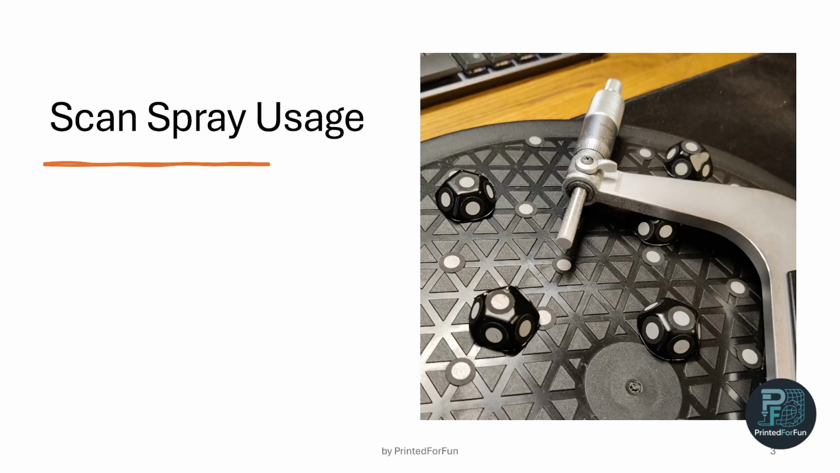Now about the scan spray usage, you may already know it. You can also just skip this part, or see the post on Reddit about the topic.